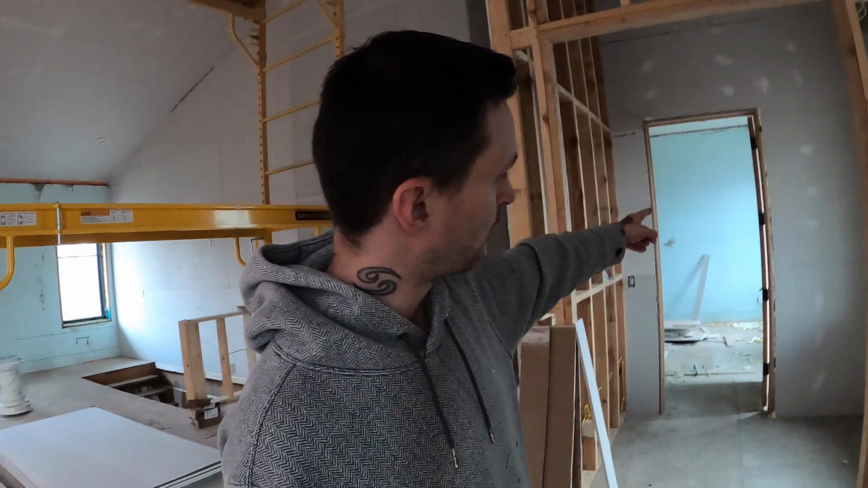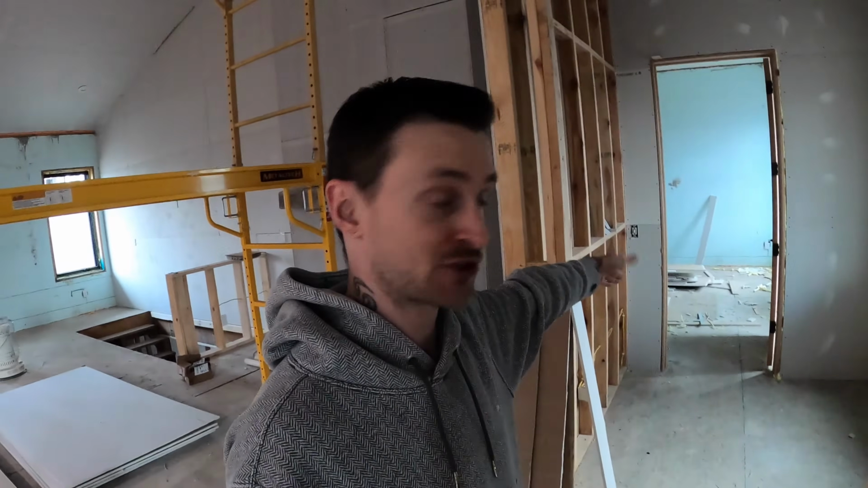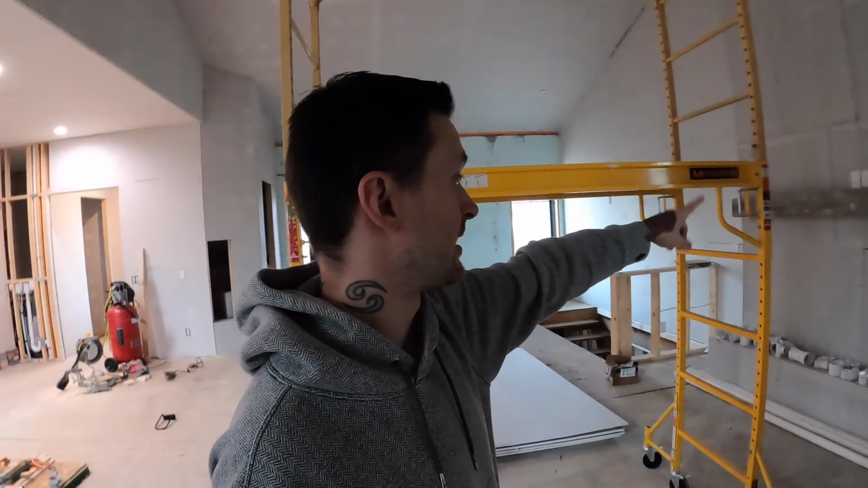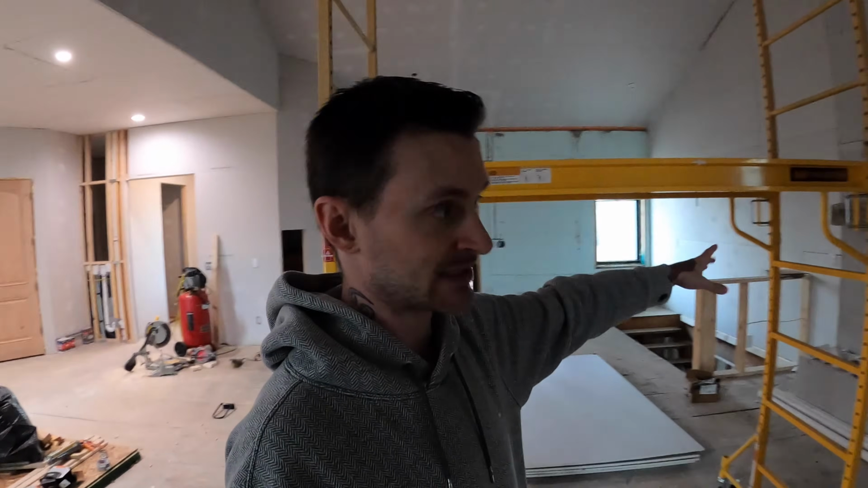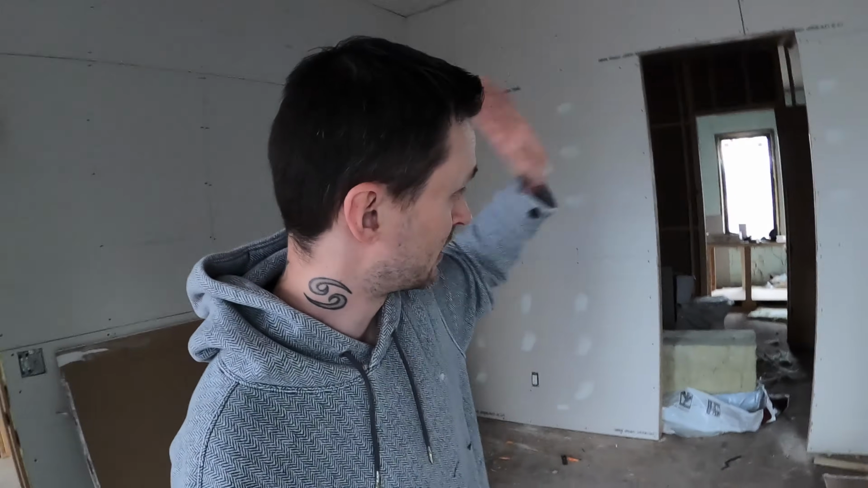So with that door closed, there definitely can be like a 5, 6, 7 degree drop in temperature within the master, the bathroom, and the closet. So we're gonna have to leave that door open until one day we get our mini split installed, and then our mini split that will be mounted up here in the bedroom can provide additional heat when that door closes. And then we can leave these doors open and that mini split can blow all of its heat all the way to the front of the house.